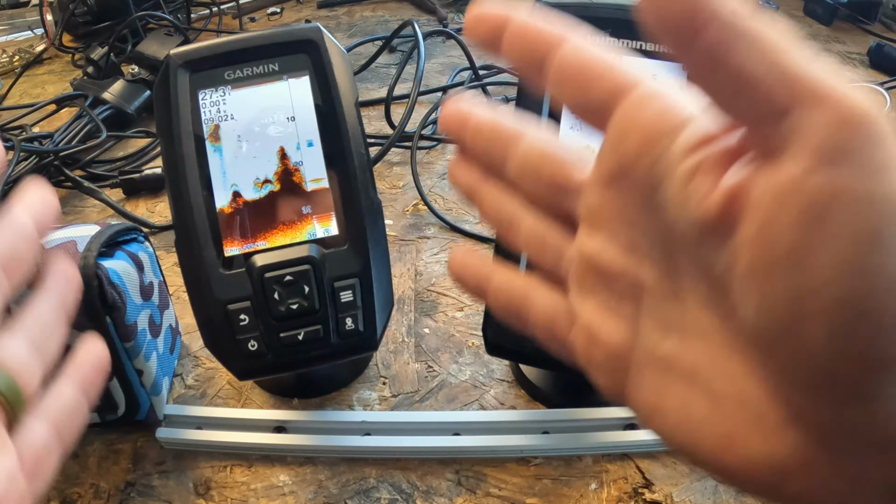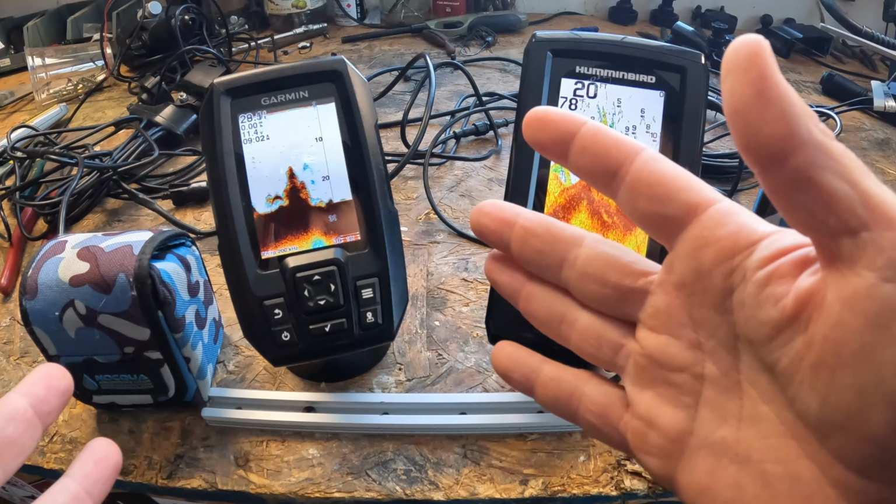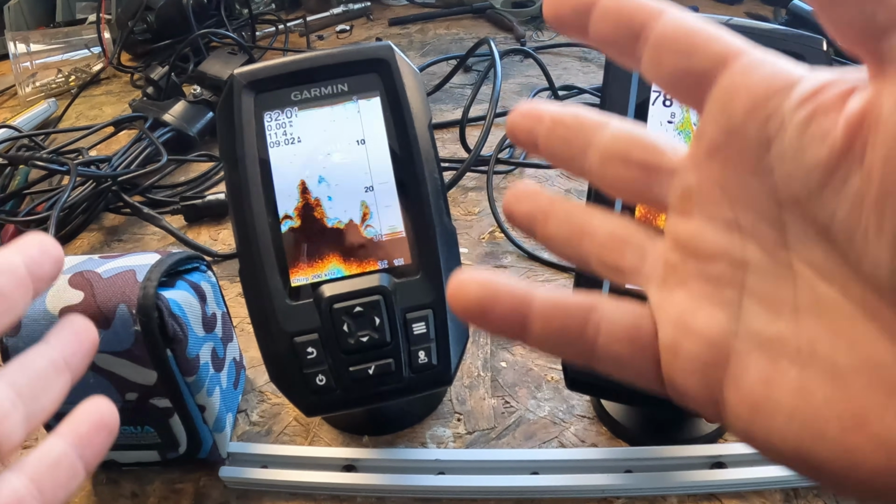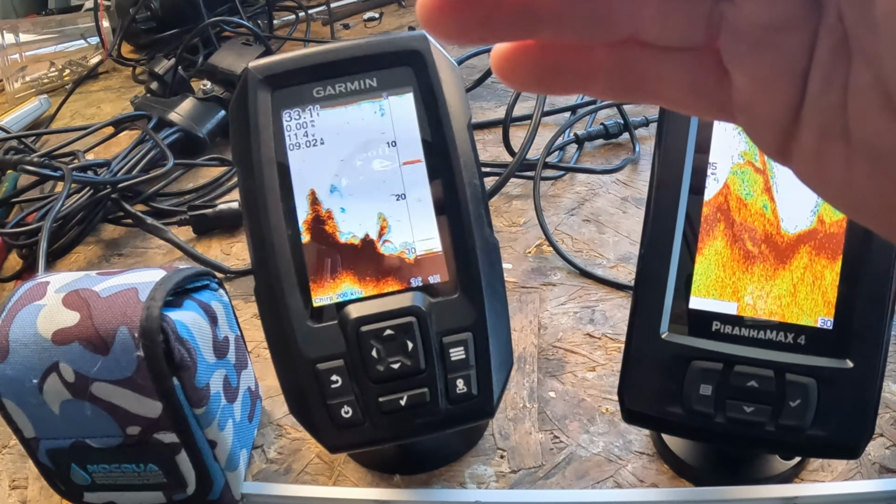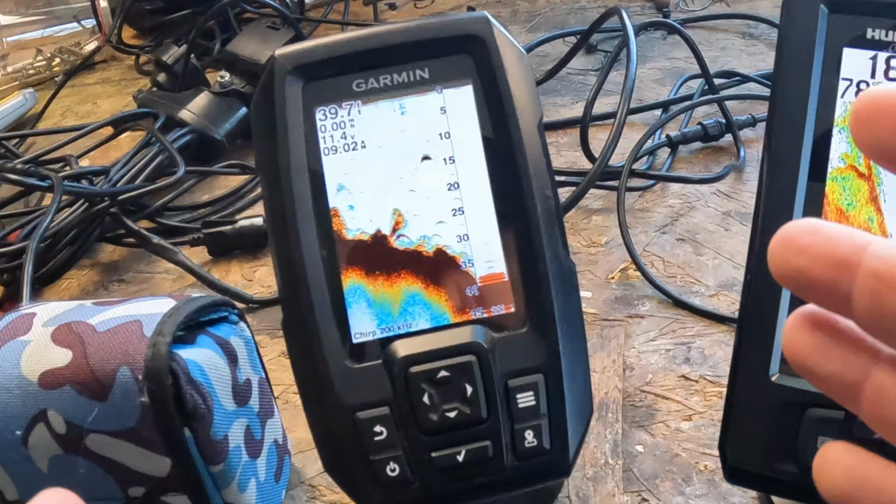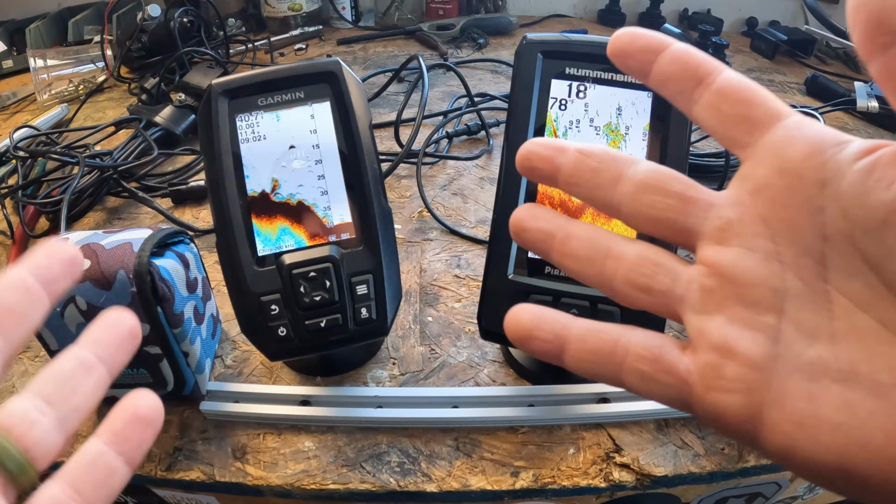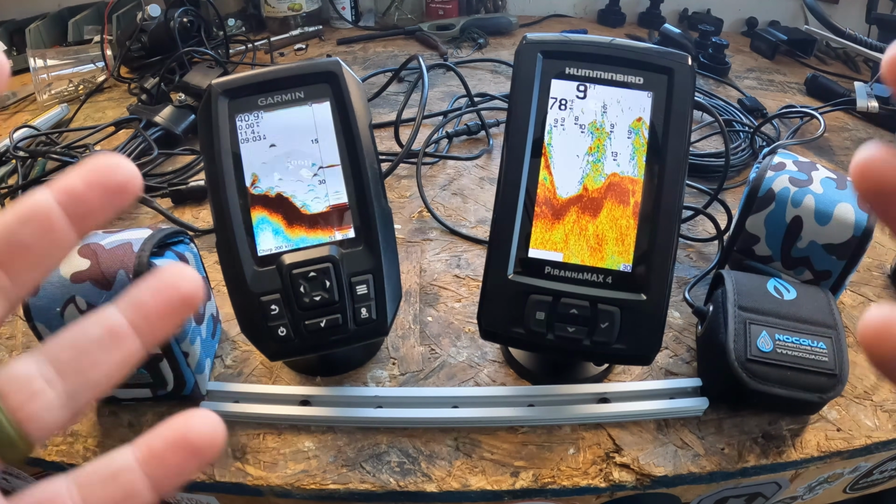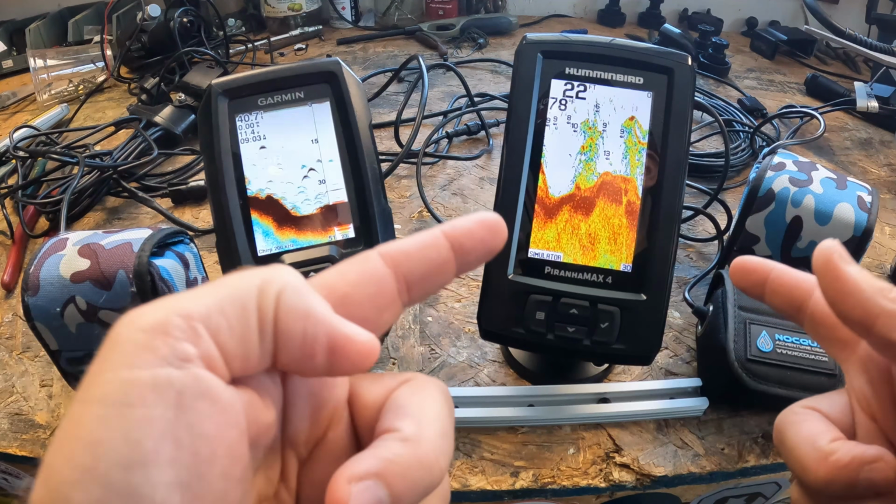So that extra 48 vertical pixels is gonna give you roughly 18% more detail from top to bottom on the Garmin Striker 4. So on a 3.5-inch display, you're gonna get sharper text and menus, cleaner separation between bottom arches and structure, less squish when you look to deeper water, and smoother curves on those fish arches. But is it night and day? No, it's not. Are you likely gonna notice? Probably not, but now you know in the back of your head, one has better resolution than the other.